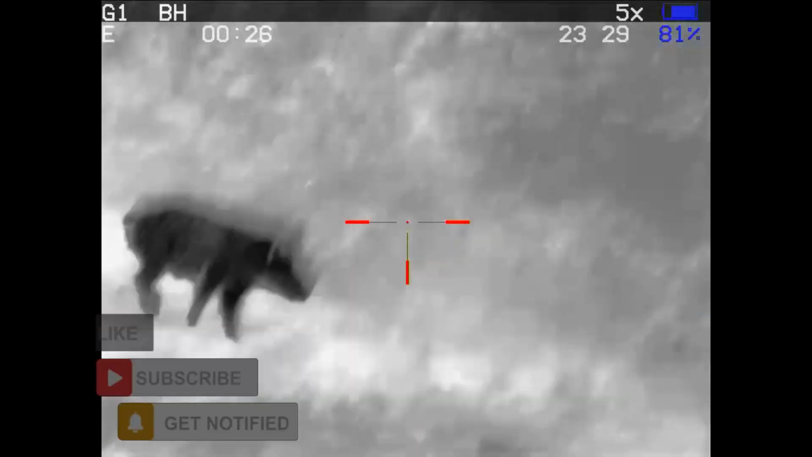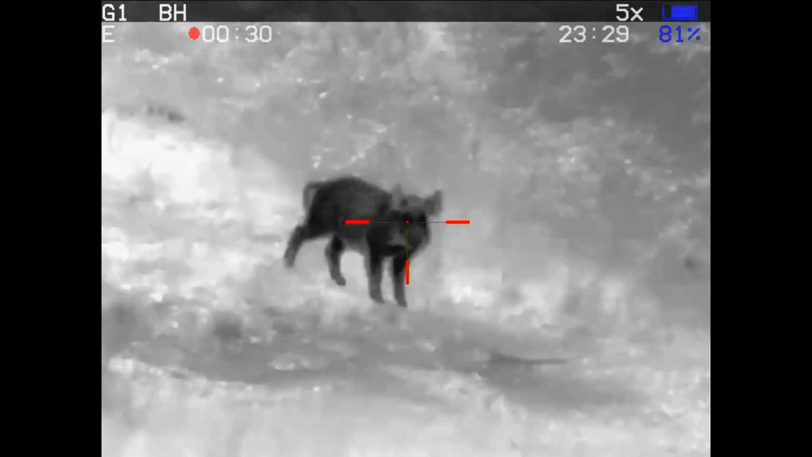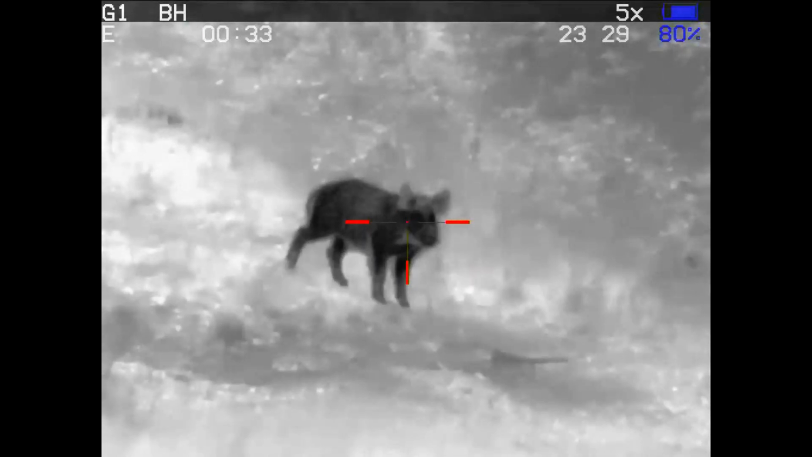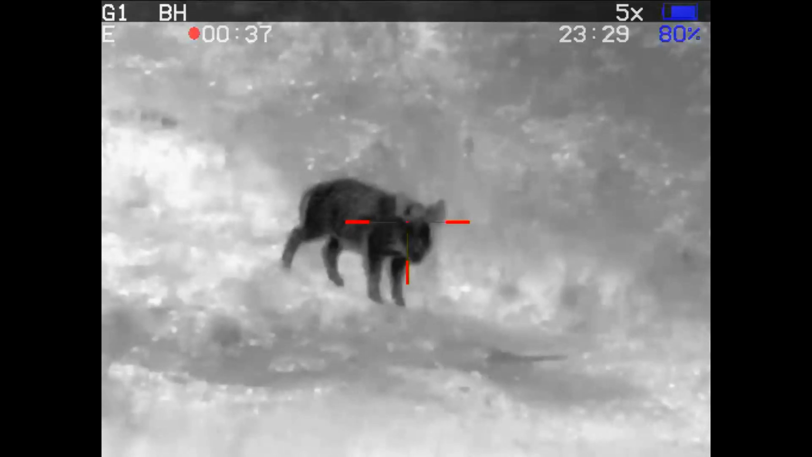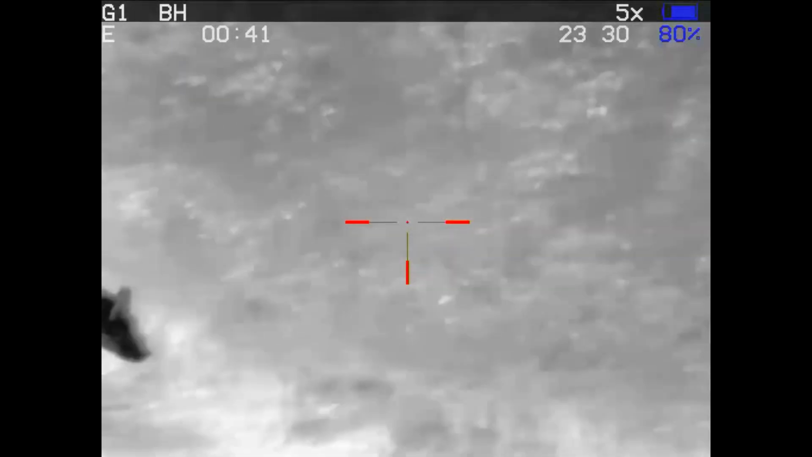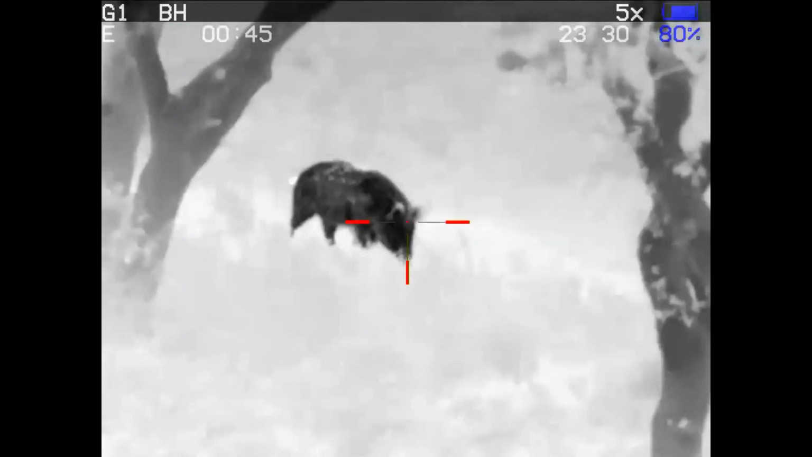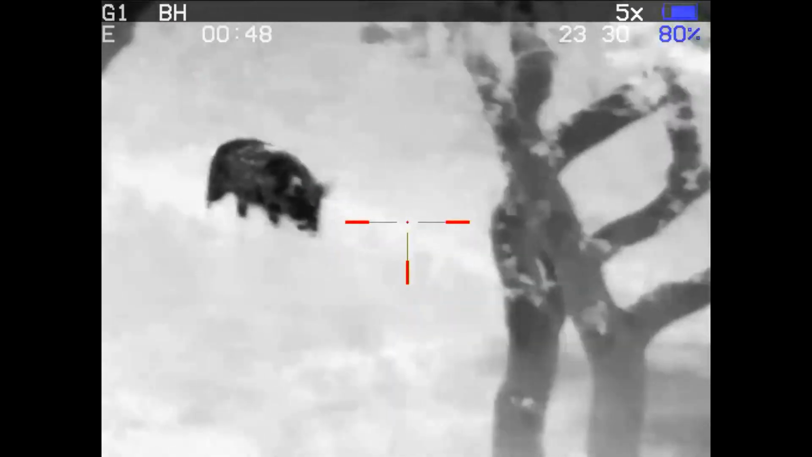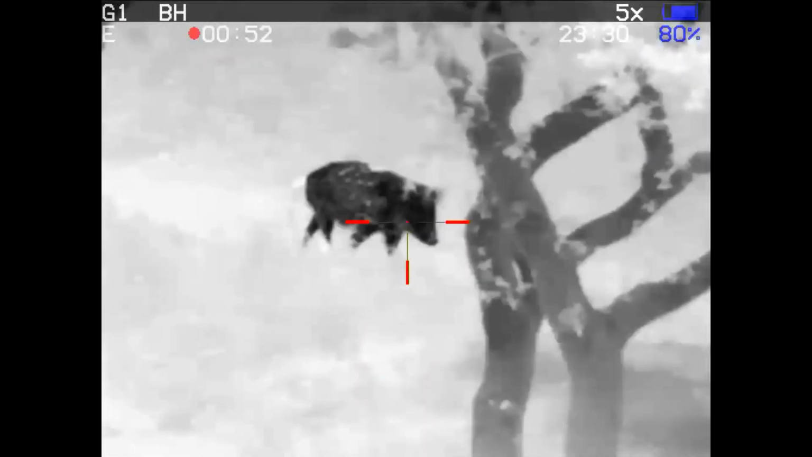Every time they stop, lift their head, sniff the air, and listen, something's not right in their world, or they're afraid something's not right, and they're trying to figure out what it is. I have no doubt they probably smelled me at some point, but they haven't gotten a good whiff of me. I'm several feet above them in elevation, and the wind isn't blowing directly towards them, but with all these trees, things are swirling.